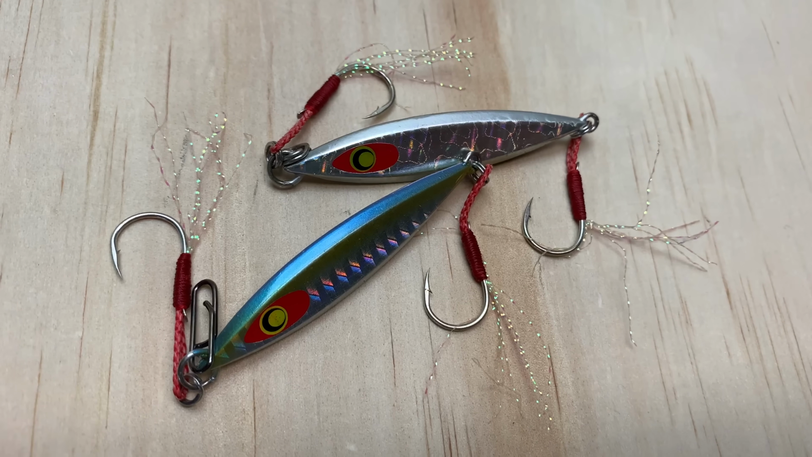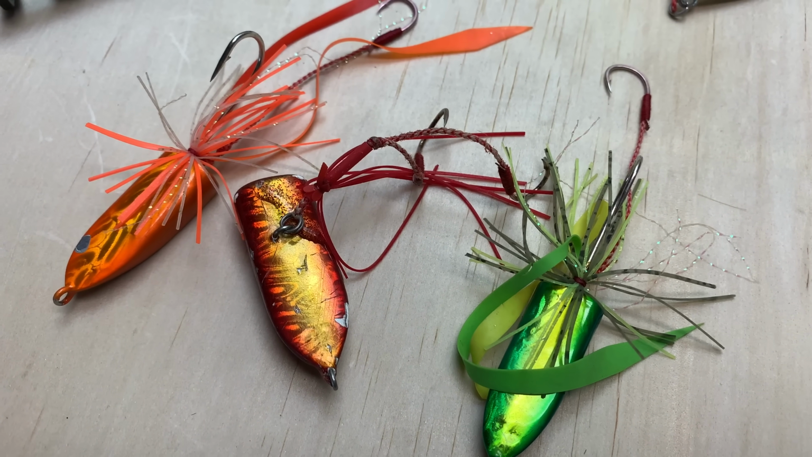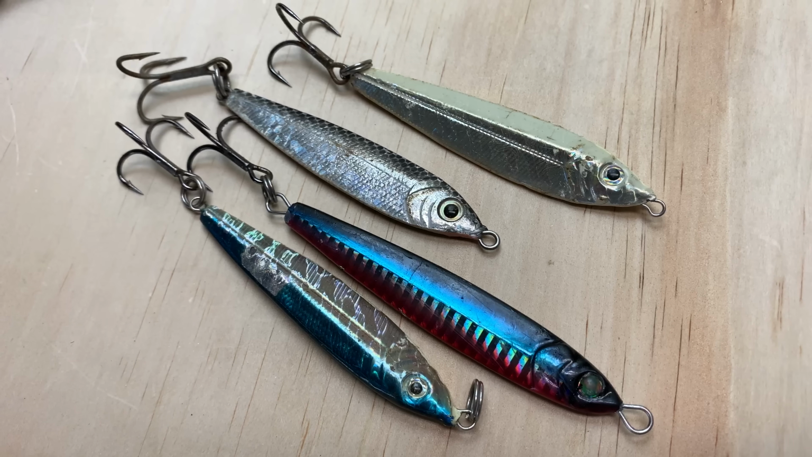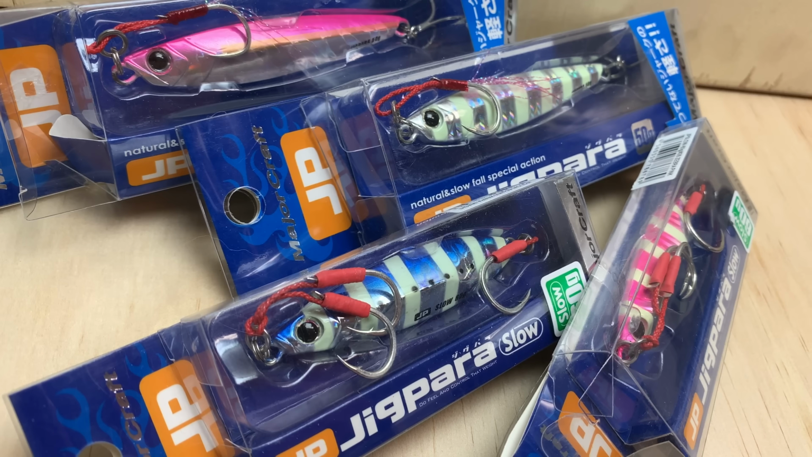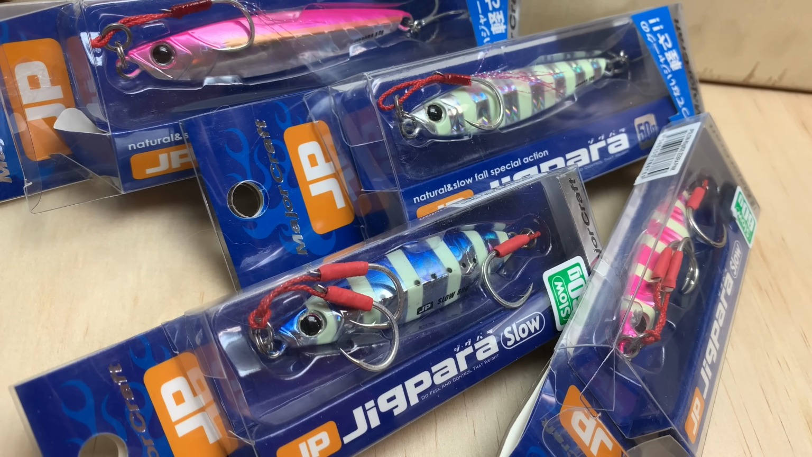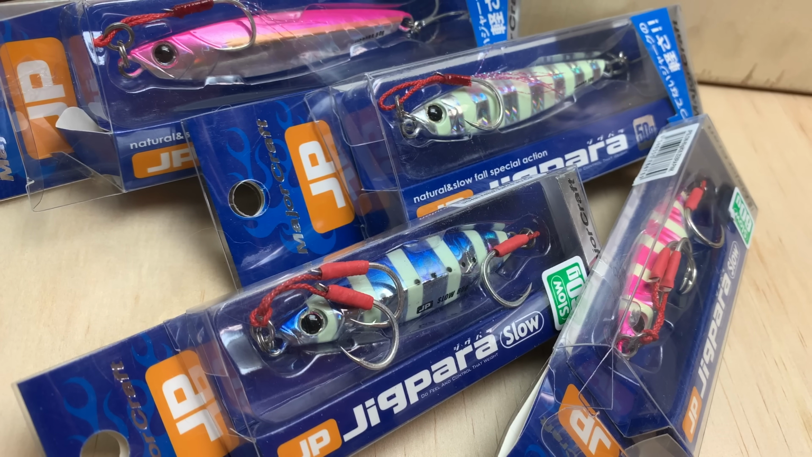Here are some Damiki knockouts in 20 gram. Also some Damiki bottom jig. These mimic crabs or any type of bottom critters. And I also take a variety of minnow style lures. These are more your straight cast and wind style lures, but they do have a flutter action on the fall. And from the last video, I ordered some new Major Craft jig paras, and I did get those in. They look great. We got a 50 grams and 60 grams. I'm gonna go ahead and add those to my box and get those in the rotation.